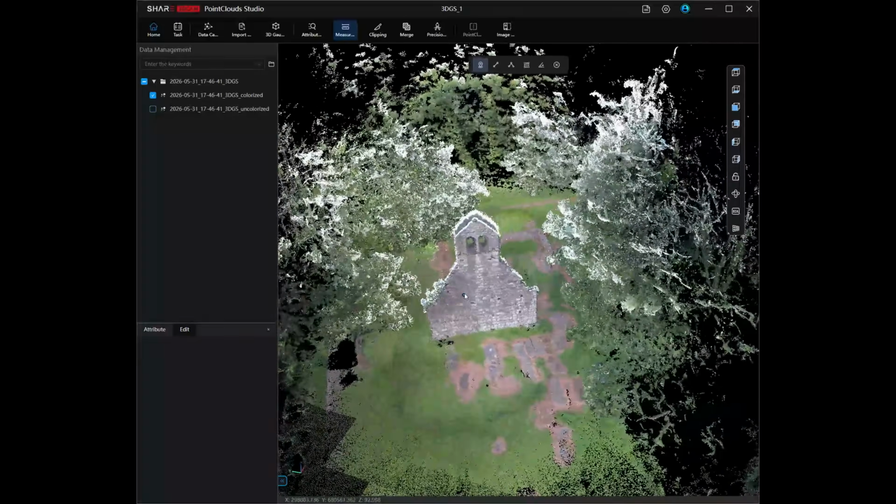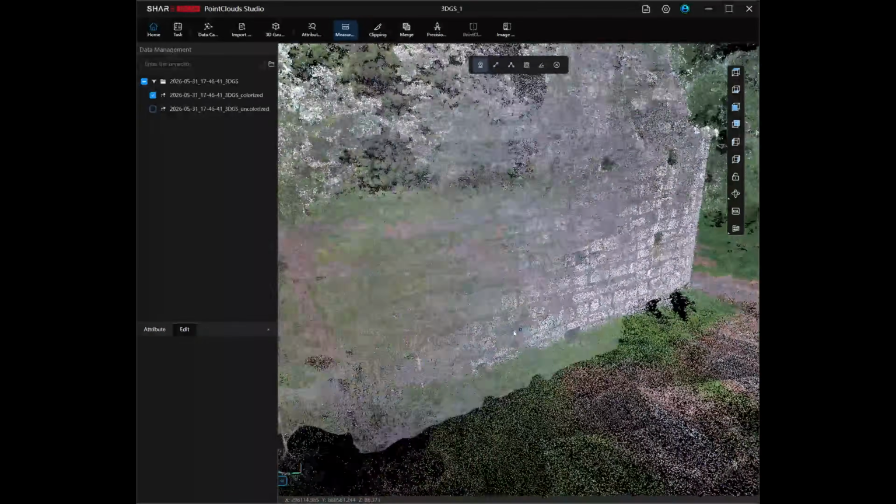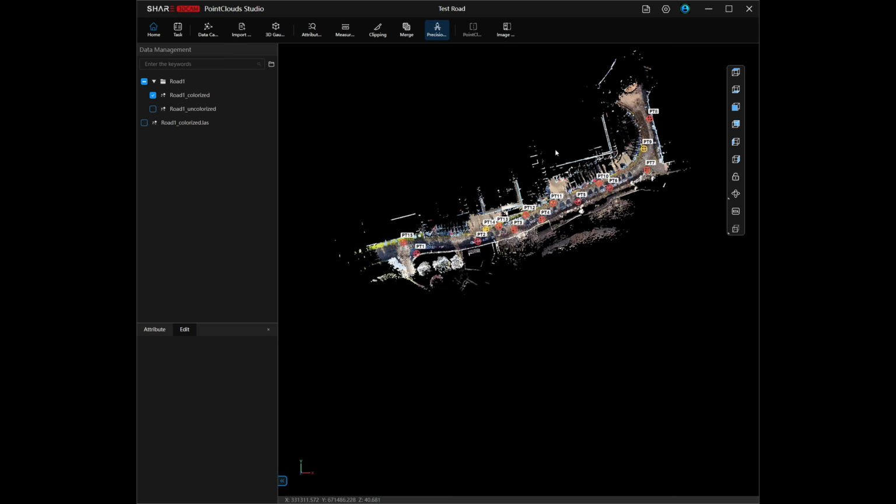So is the SHARE S20 better now? Yes. The point cloud is cleaner, the filtering is better, and the colorization is much improved. Add checkpoints and better coordinate system options, and you can see SHARE starting to take professional workflows more seriously.